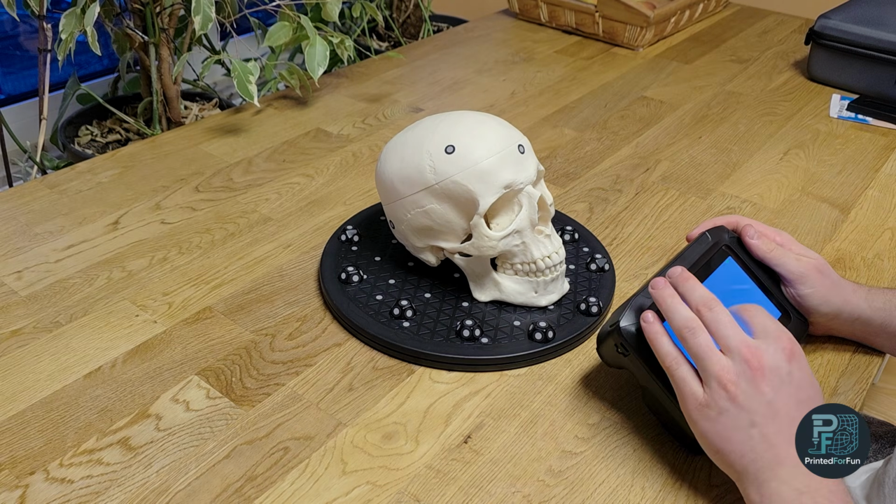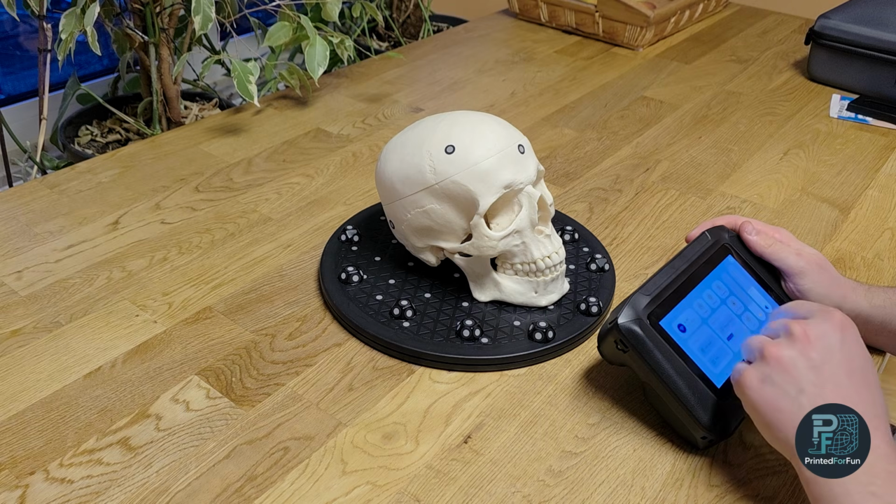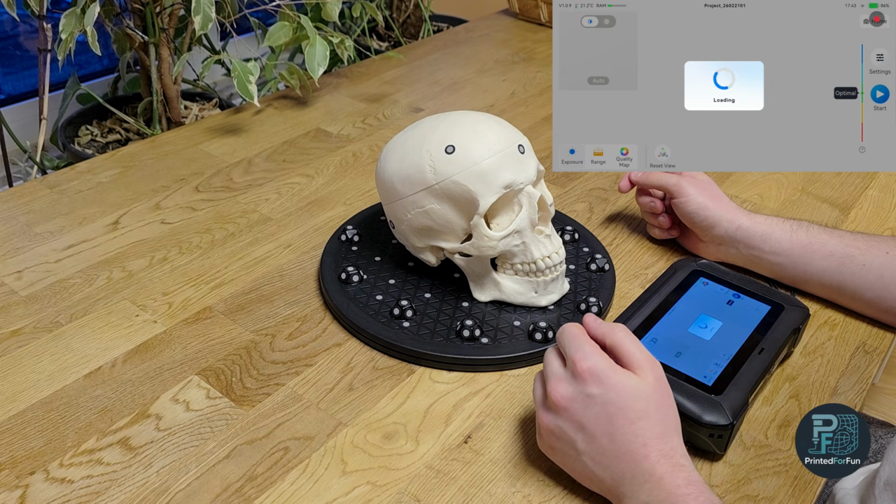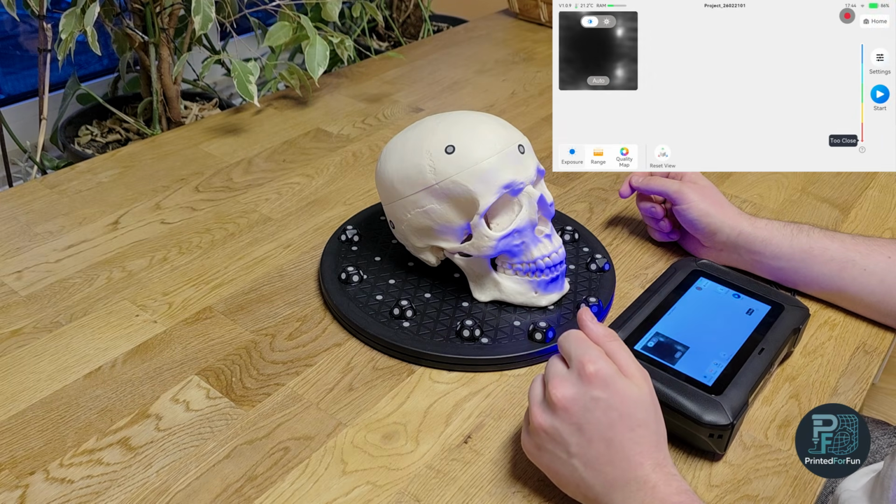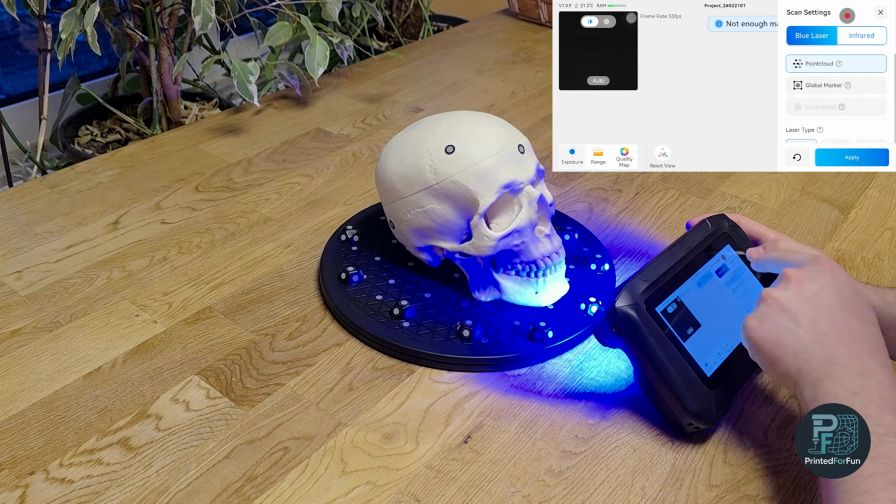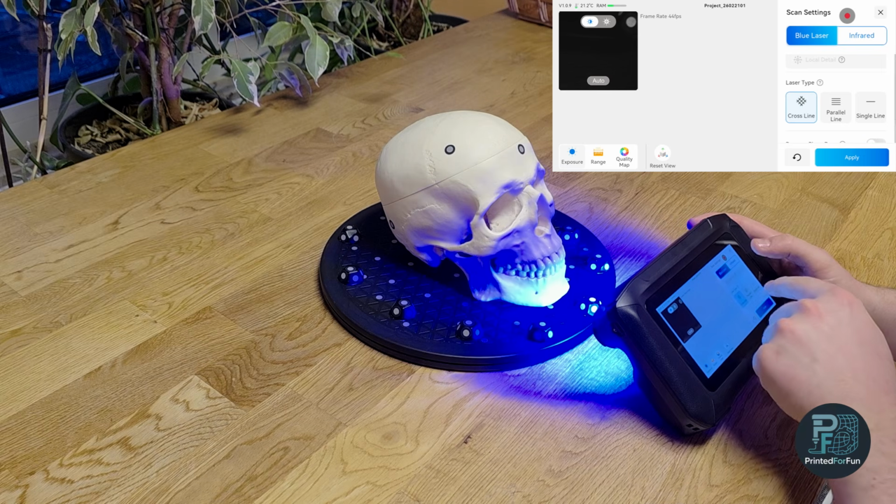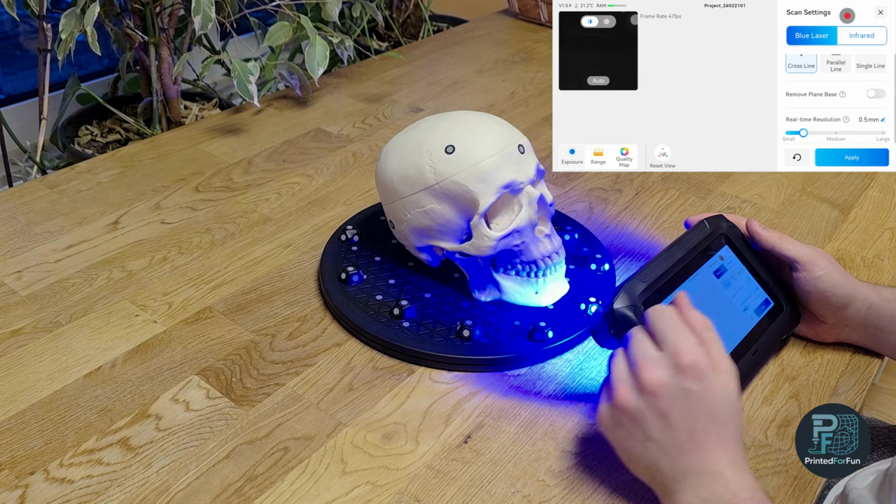Now let's unlock the scanner, and I can now start the screen capture on the scanner itself. For a new scan, basically you press a new project, and for this test I will just leave it at the default settings. The default settings are the laser mode, as you can see here, direct point cloud scan. For the laser types, you can use cross lines, parallel lines, or single lines. To start with, I will use cross lines, and then for the deeper crevices, like in the nose or the eye sockets, I will switch to a single line mode.